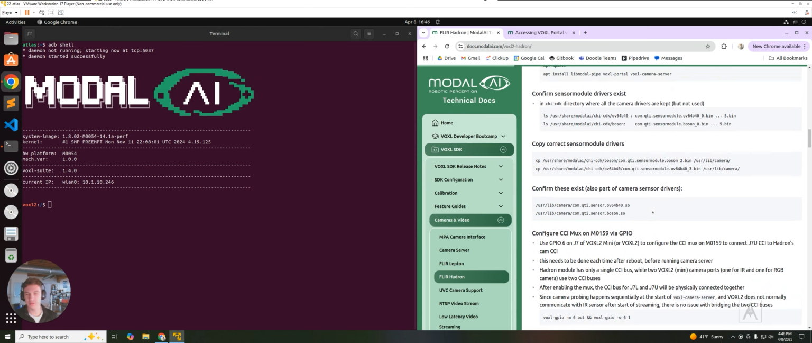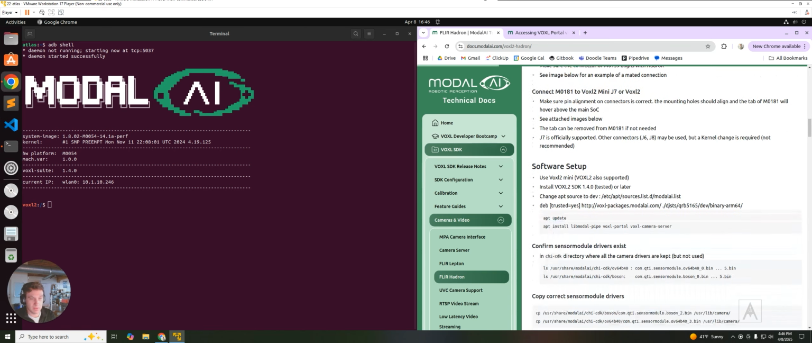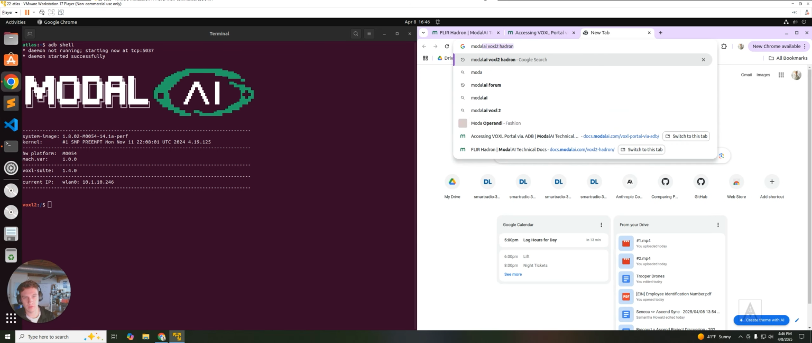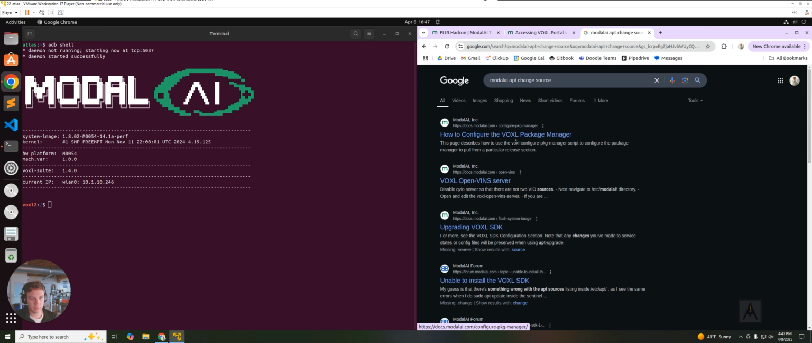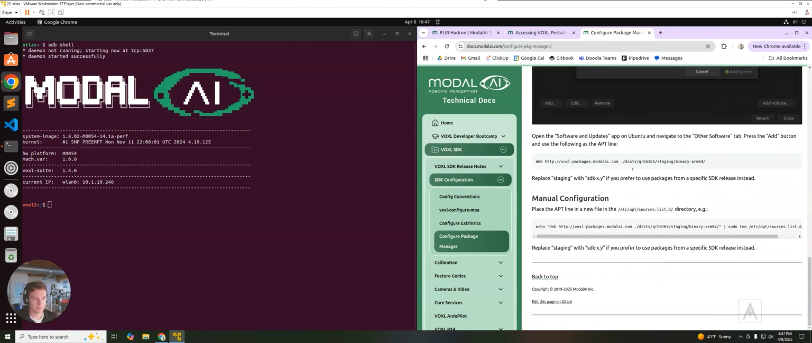So the directions, honestly, if you're looking at them, seem kind of, I don't know, a lot. They're really not. You do need to install SDK 1.4.0 and then change the source to dev. So if you just look up ModalAI, apt, change source, there you go. You're just configuring the voxl package manager, right?